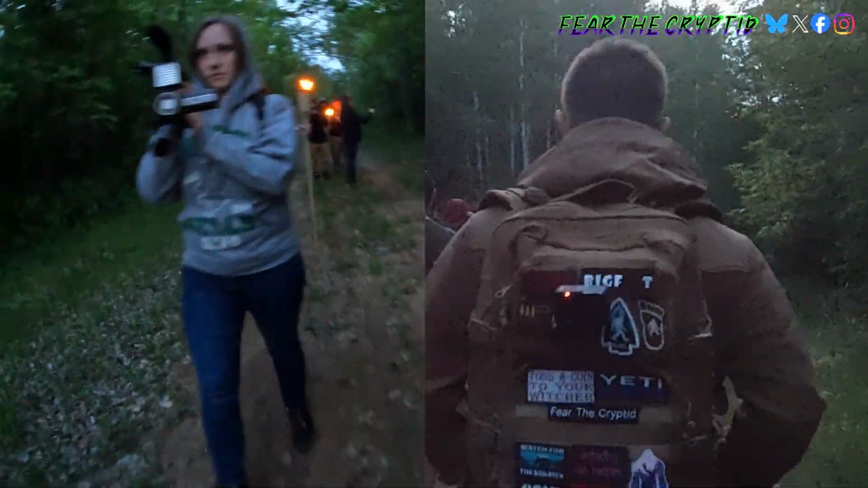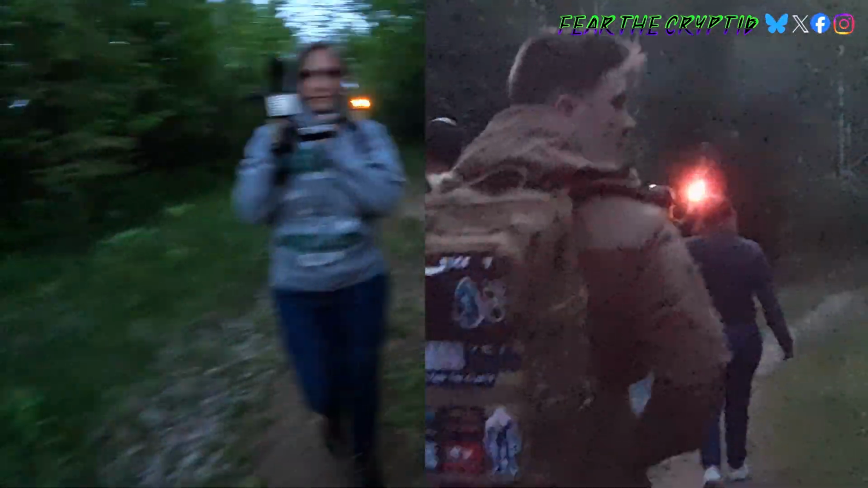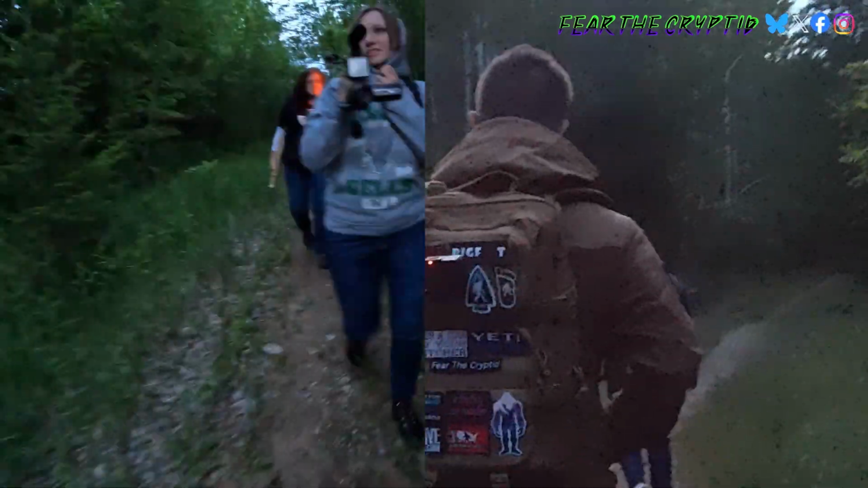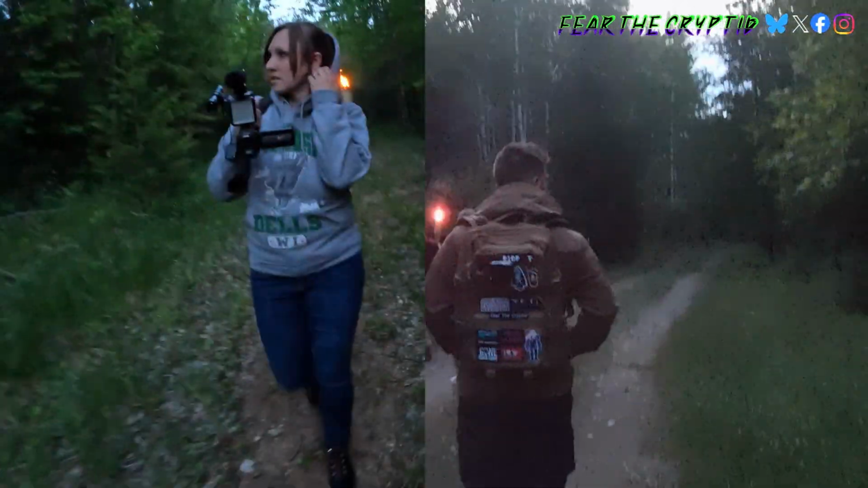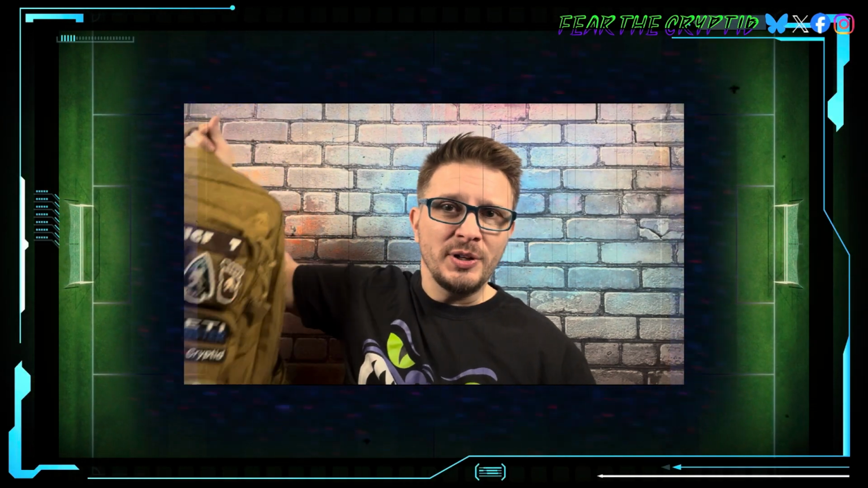Before the sun begins to set, we start the first part of our trek through the woods, with cameras rolling, trying to capture evidence that the hairy man exists. These woods have been known to have Bigfoot activity. Trail cam photos of an anomaly back in 2012 even led to an investigation by the members of Finding Bigfoot. So, with my backpack filled with cameras, gear, and patches, my wife and I joined the first group to head out on the hunt.